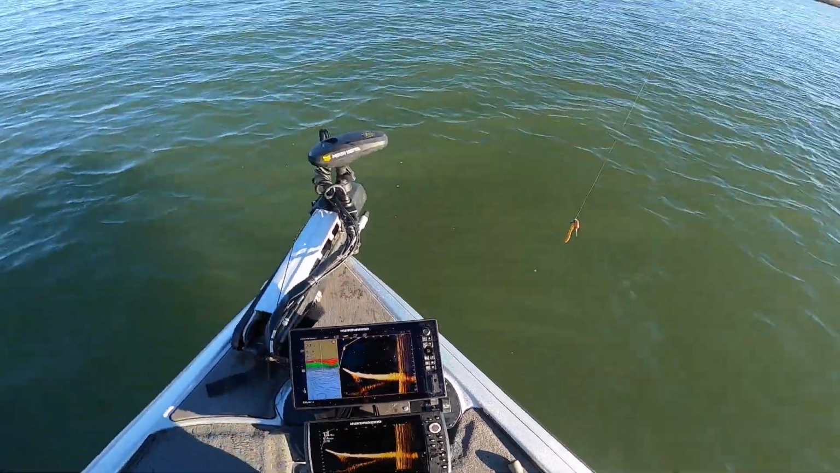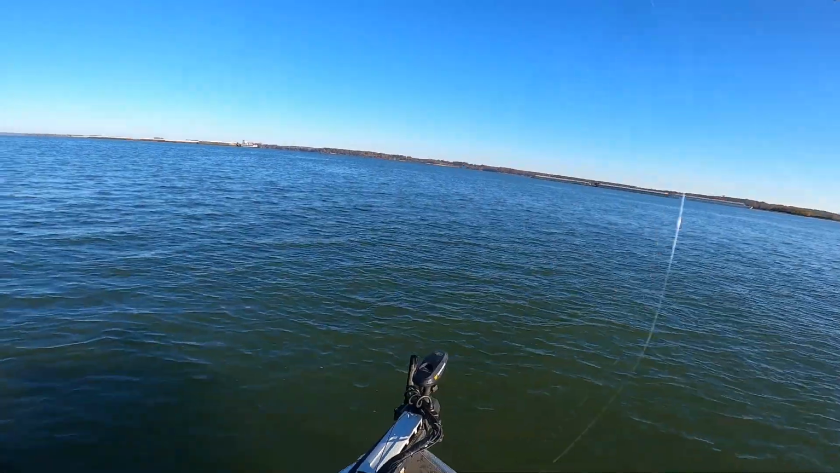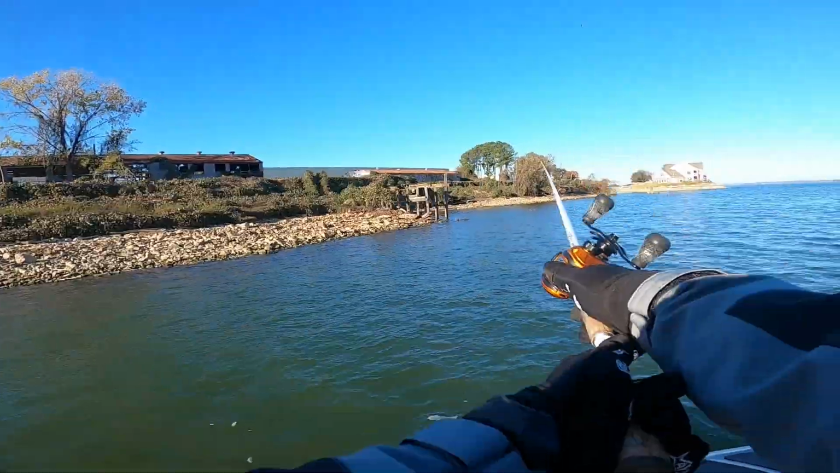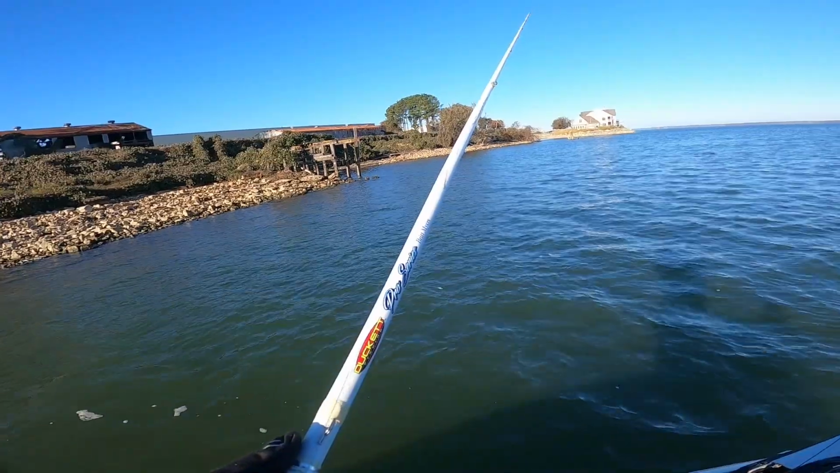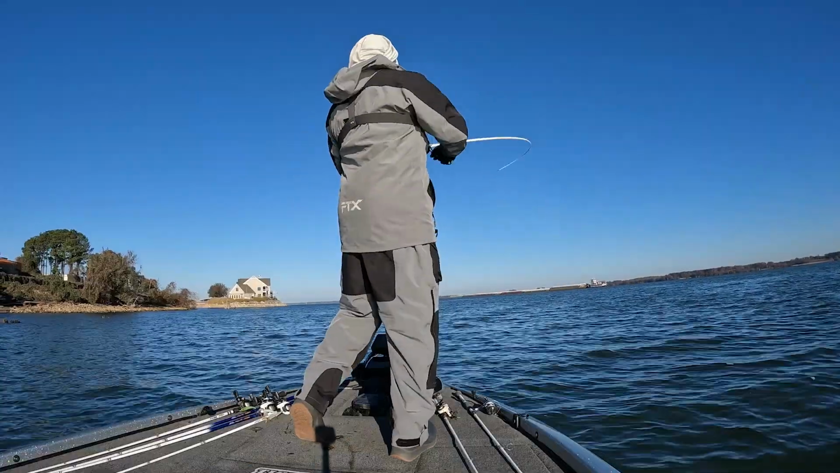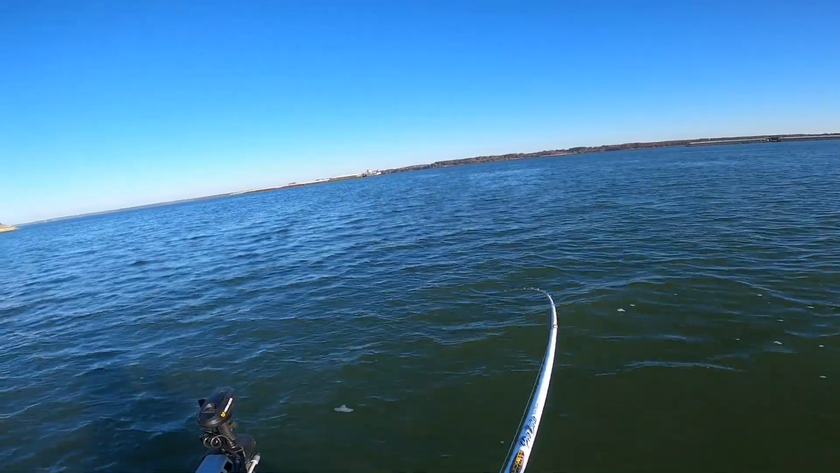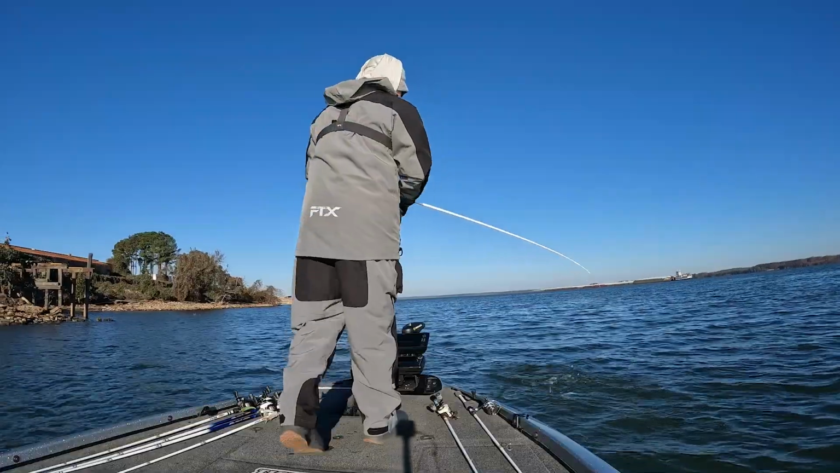He just dove down on it super fast. Oh, that was cool. Well, first fish, we got a clue. Let's see if it was luck. It's not a terrible one. I think we found them, boys.